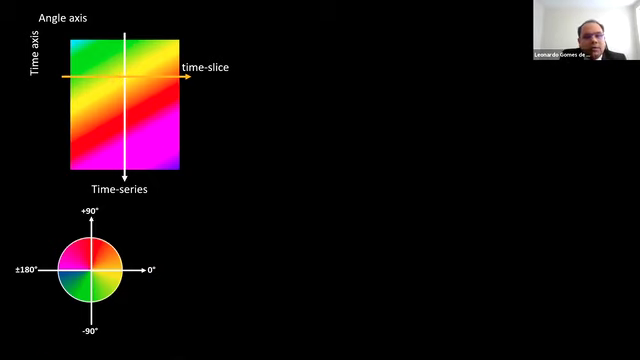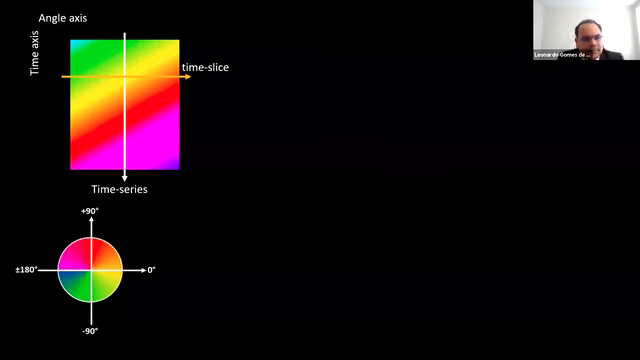Likewise, when using a time slice, it's also possible to obtain a direction corresponding to the zero crossing. So here, I found the yellow, okay, this direction here. Both methods are feasible, and time series has an advantage due to its data density.